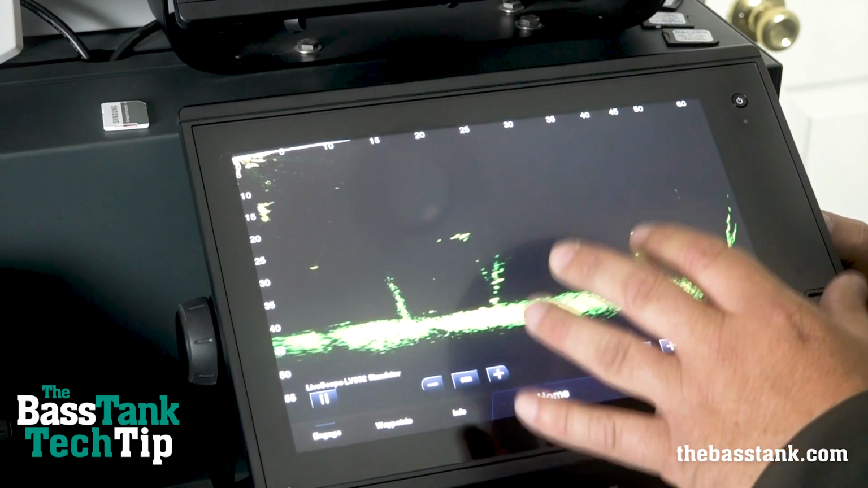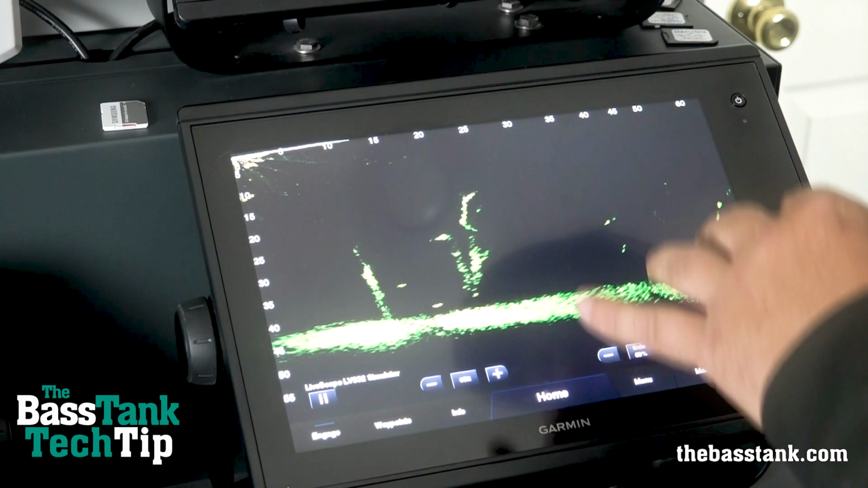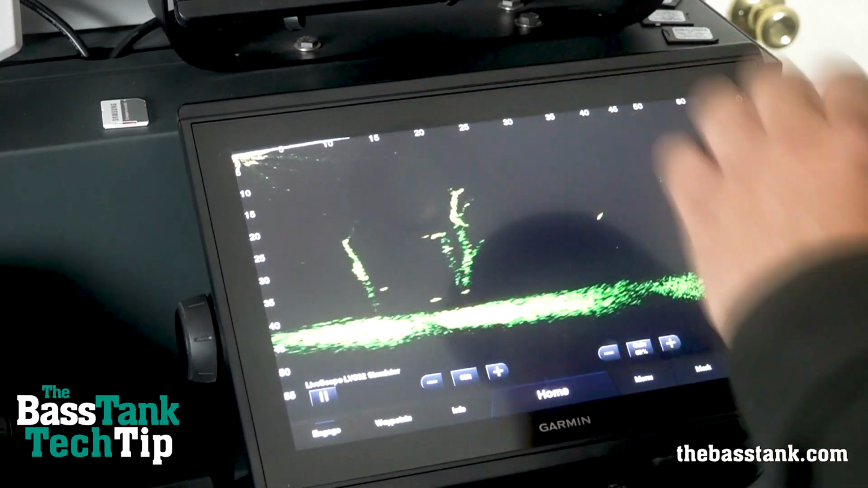That's the new update. Guys, a lot of cool features about it. I'm excited about this one. Check out our video on how to update with an SD card and then get to using this.